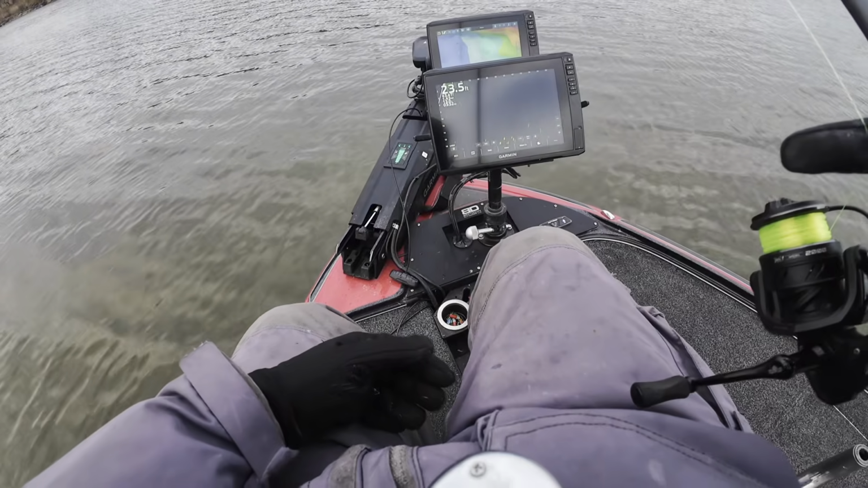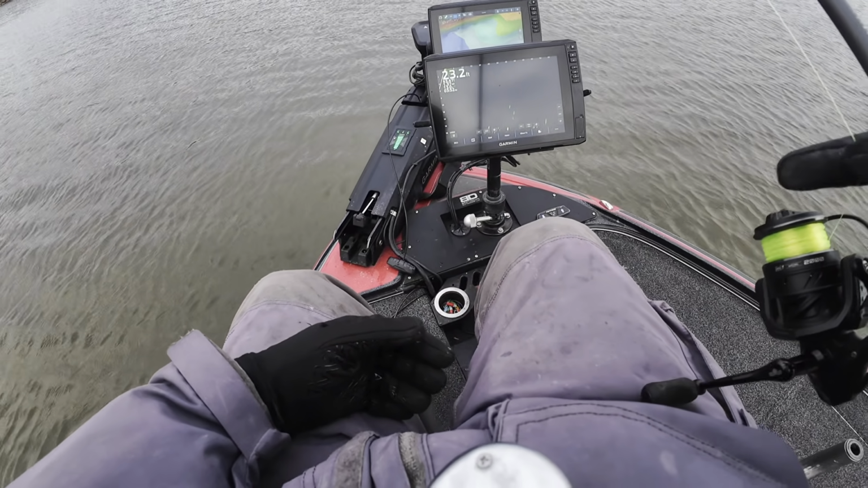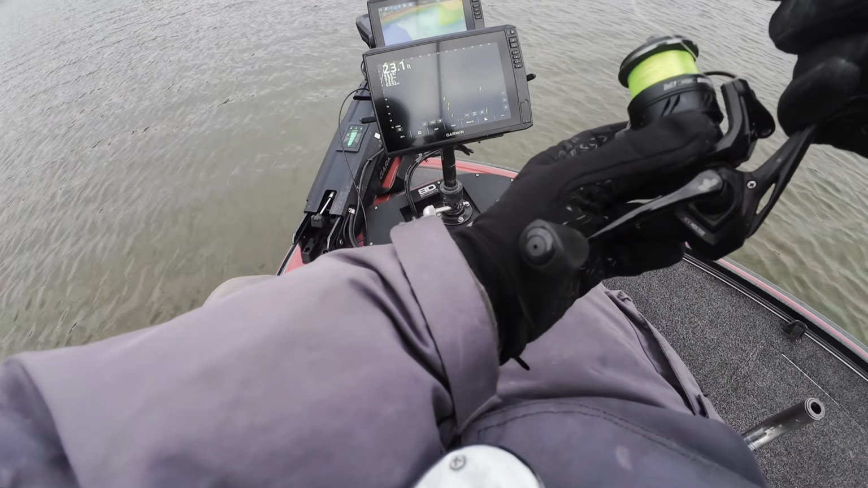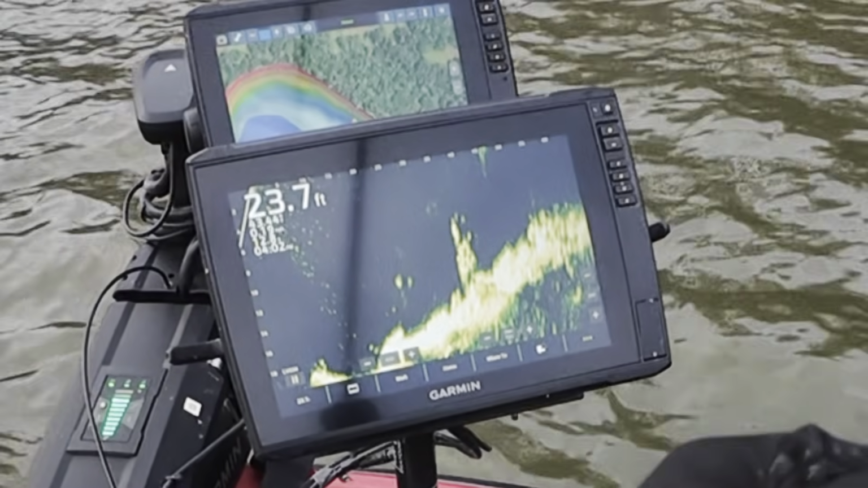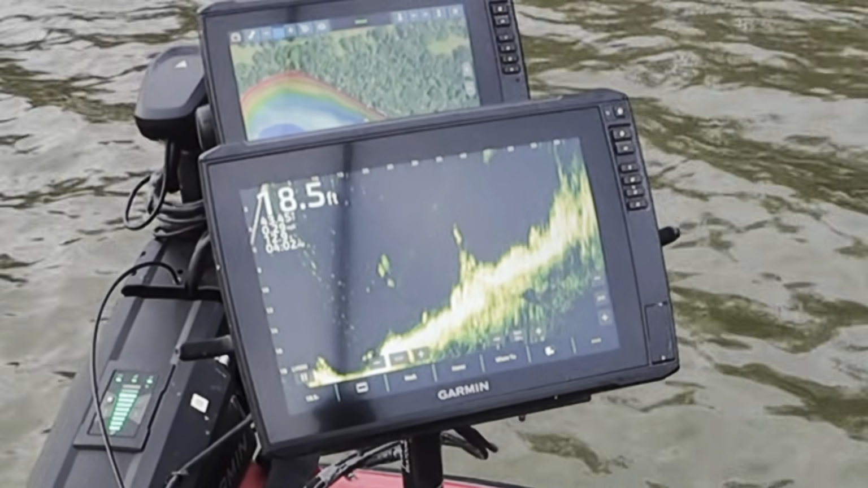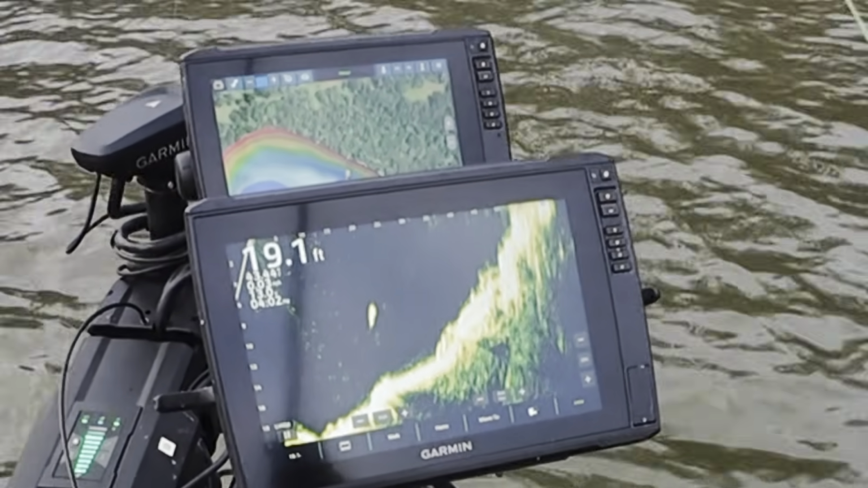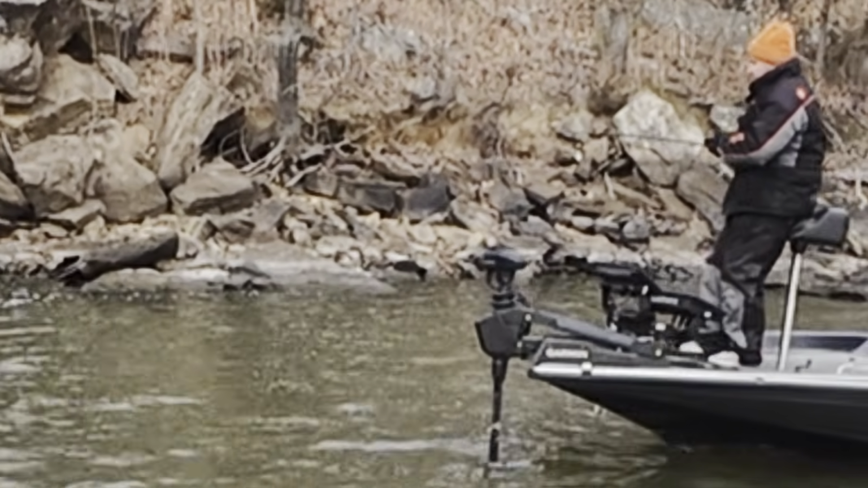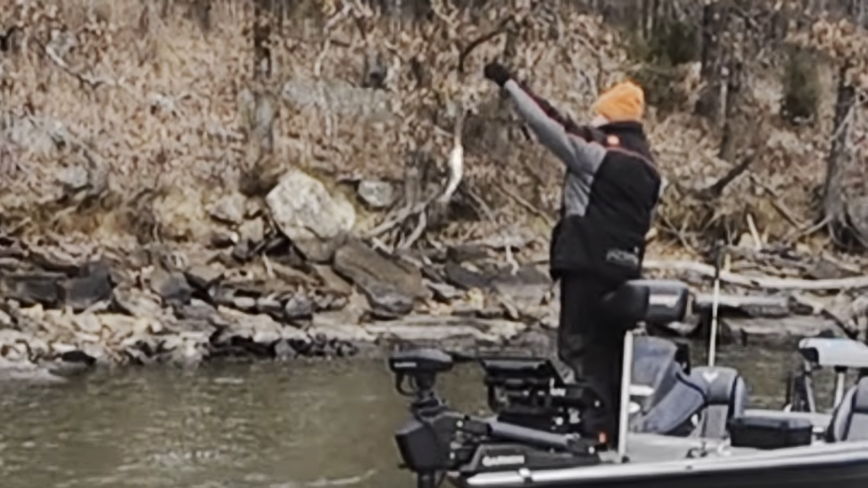There's a lot of fish out here to be caught. Now, I've had a lot chase me and not bite. So just got to keep on casting and keep on trying. That's all you can do. Put that bait on as many fish as you can. Here it comes. Uh-oh. Crushed it. Little fish on the A-rig.